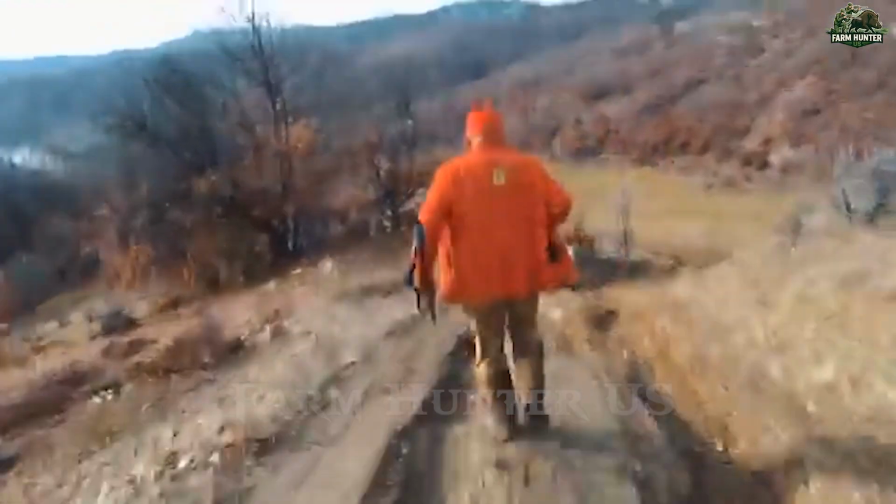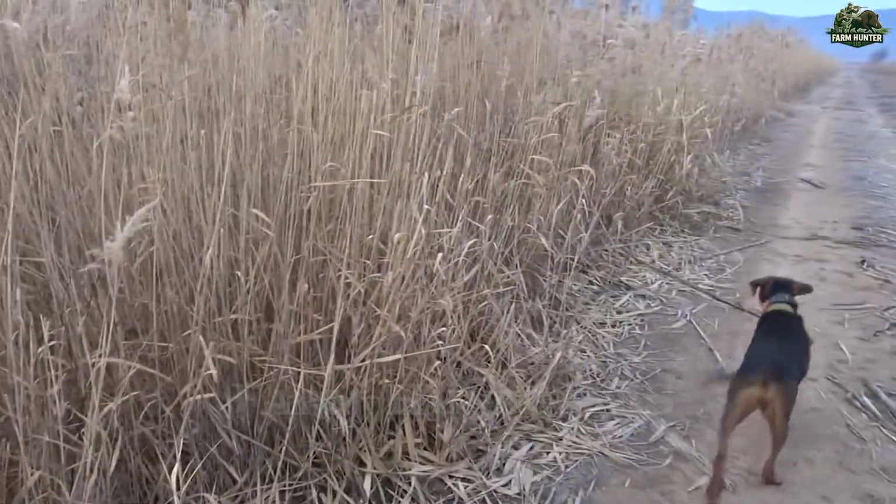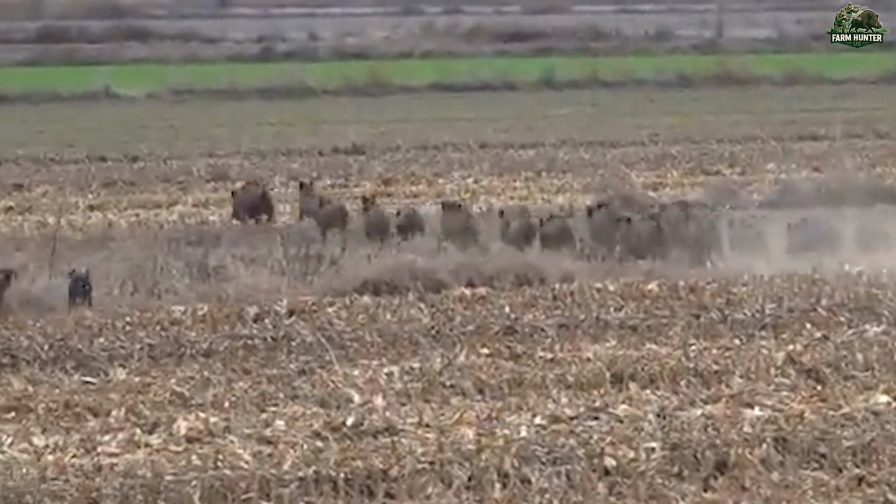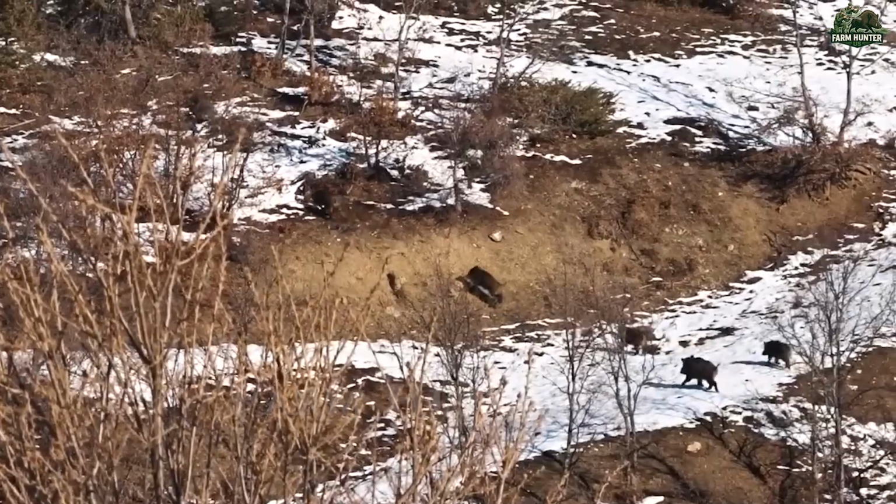The deeper we moved, the more chaotic the forest became. The barking of hounds mixed with urgent shouts across the radio as our team tightened formation. These boars weren't just numerous, they were fast, unpredictable, and unusually coordinated.